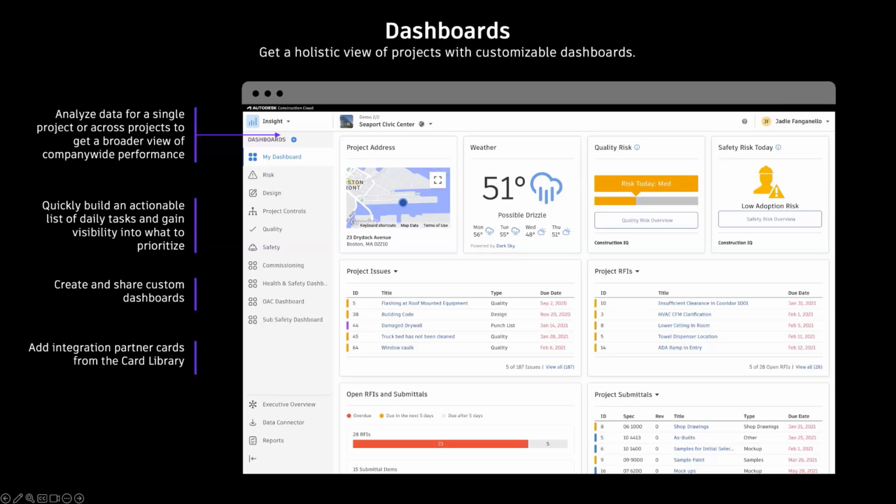Customizable and shareable dashboards allow users to choose various cards from the card library, including Cintoo, Construction IQ cards, and other project analytics cards. With that, I will hand things over to Jonathan.